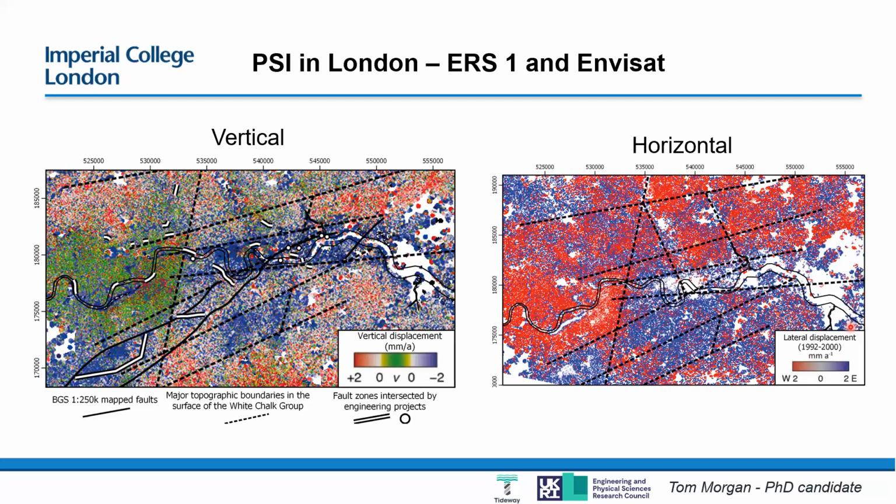So by using this along with borehole records and the ground model that he developed, he could infer the presence of all these faults that he's plotted here. And yeah, these have been backed up by his ground model and a lot of borehole work.